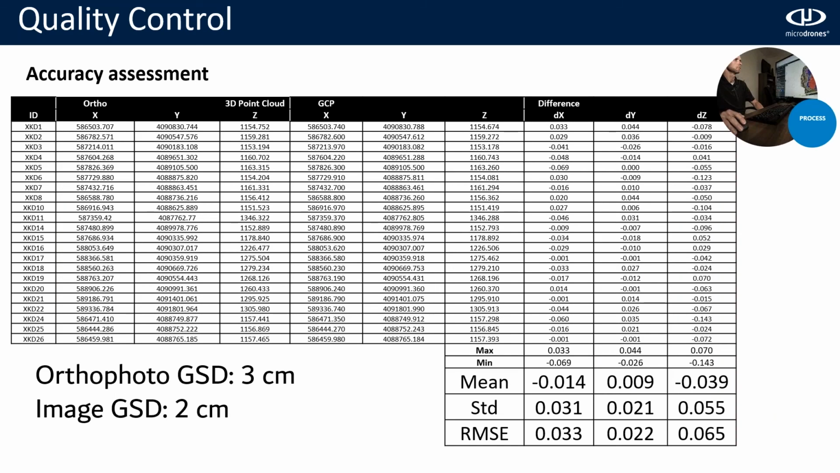And this is what we achieve. As you can see, in the first part, we have here the measured values for each target. This is what we got in the orthophoto and for the set in the 3D point cloud. And here we have our GCPs. And when we get some statistics, we can see that the error is between 3 to 6 centimeters.